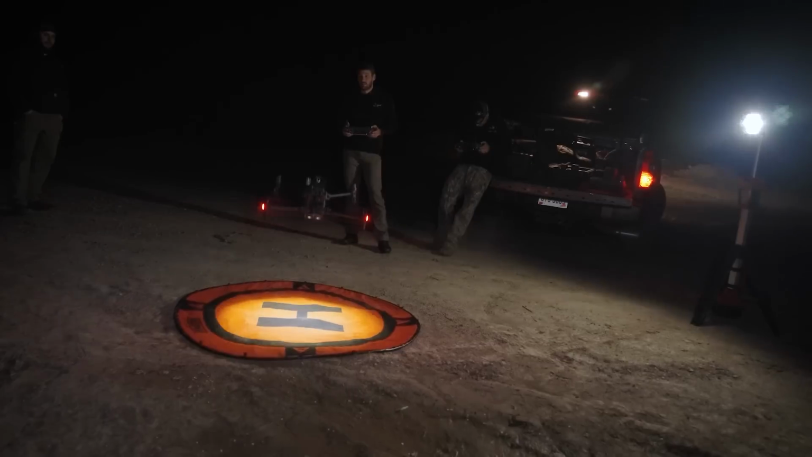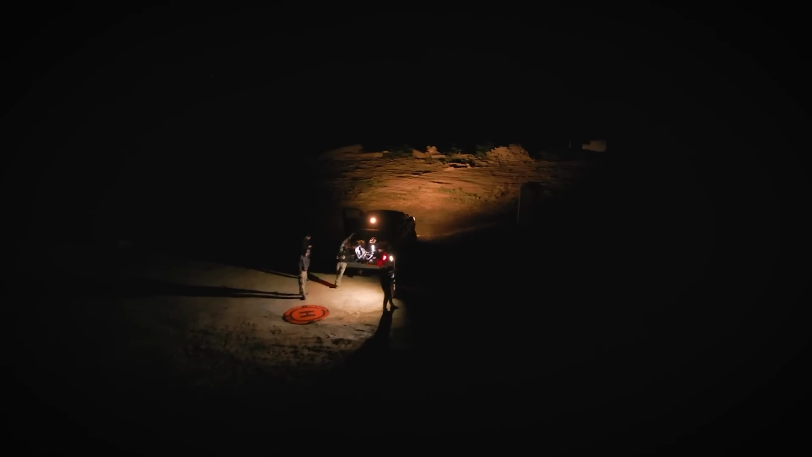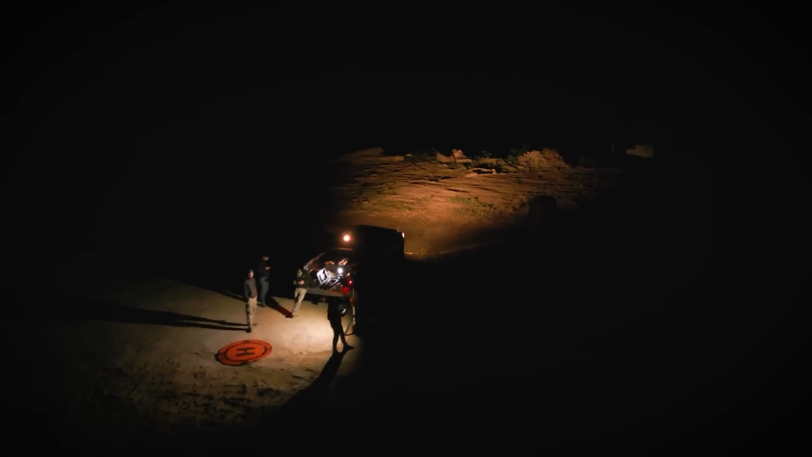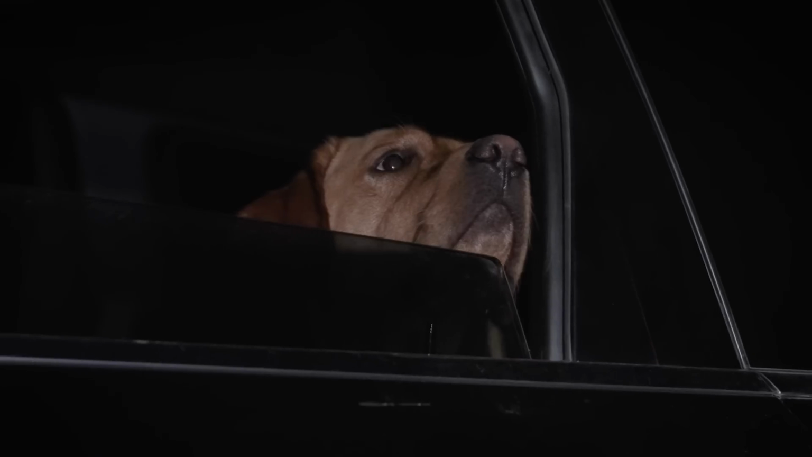We launch both drones. Jason and I are flying. We fly all over the place for right around 40 minutes, trying to pinpoint these elk. Finally, after a couple of battery swaps, even the dog was in on it. He was watching our drones going up and down, trying to get a beat on these elk.